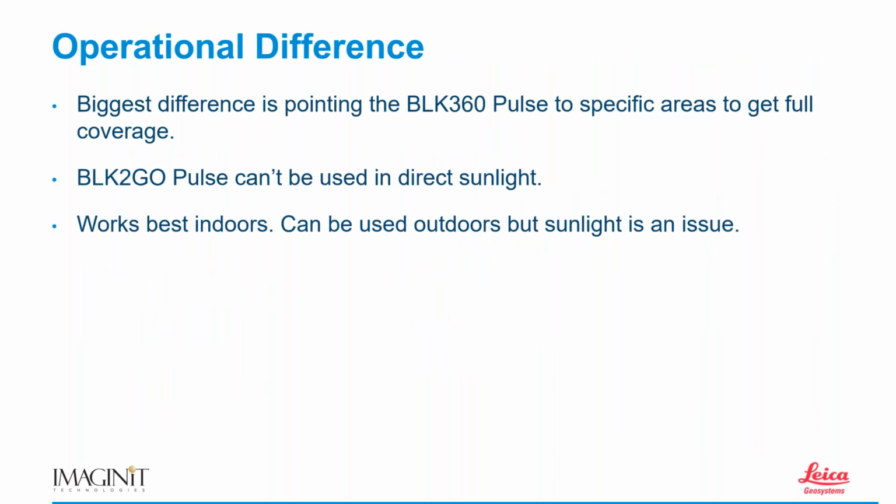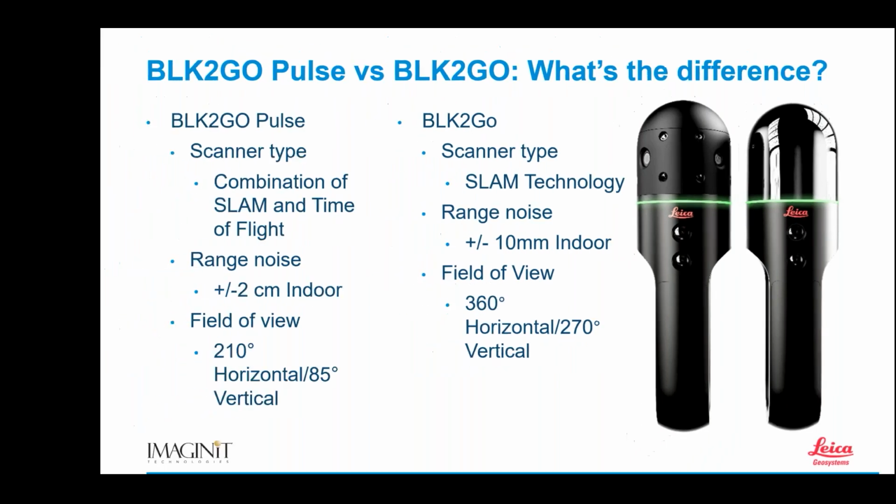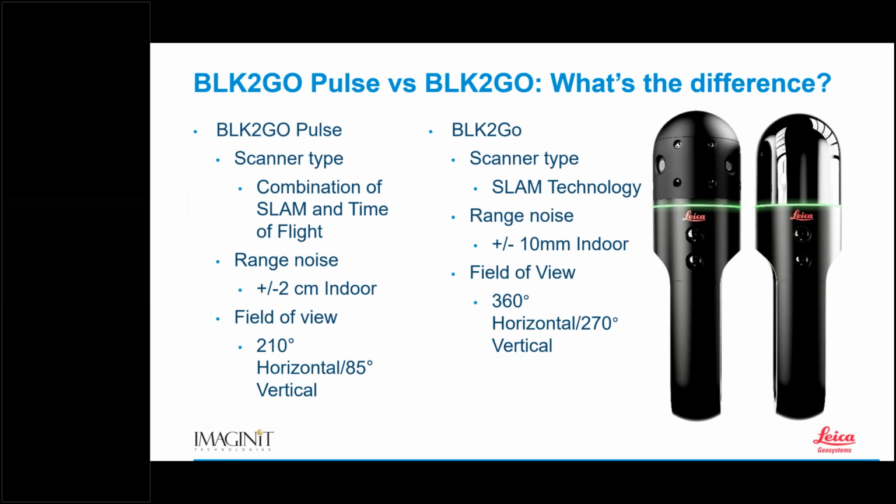All right. And then the operational difference, right? What's the biggest difference? Actually, let me back that up one second here. What I'm going to do here is pop on my camera as soon as I can find that button here. All right, and let's see here.